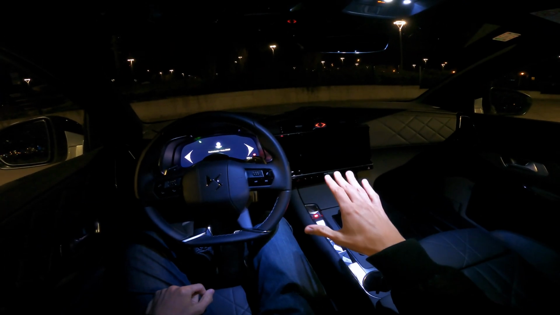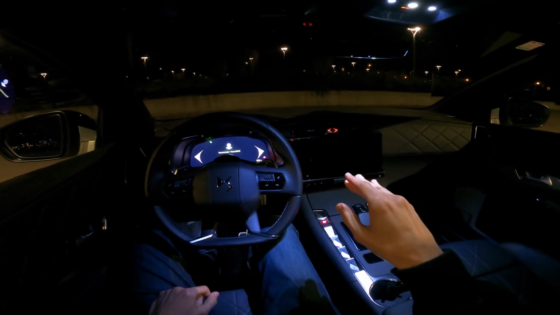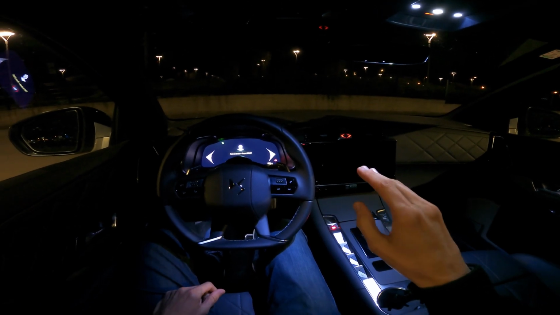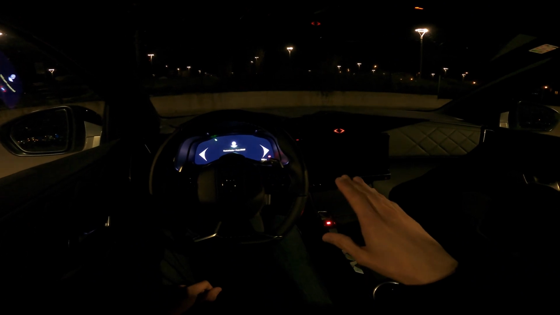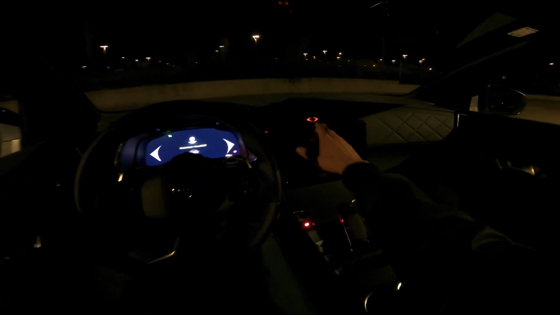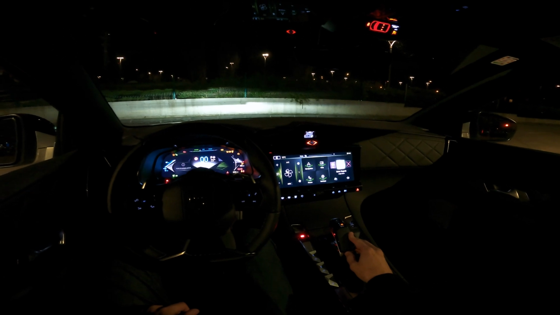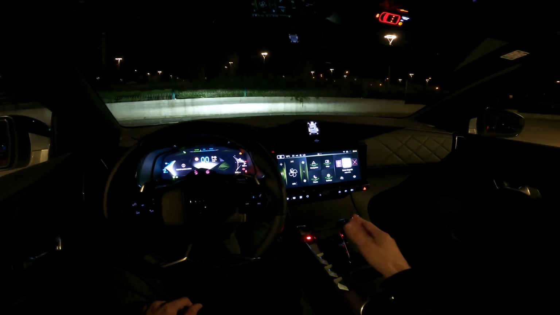Now, as I've mentioned, plug-in hybrid. So there is a 1.5 petrol engine, 4-cylinder, only with 130 horsepower, which is kind of underpowered for the size of an SUV. But we also have a, let me just turn it on. Easy entry. So we also have this model.